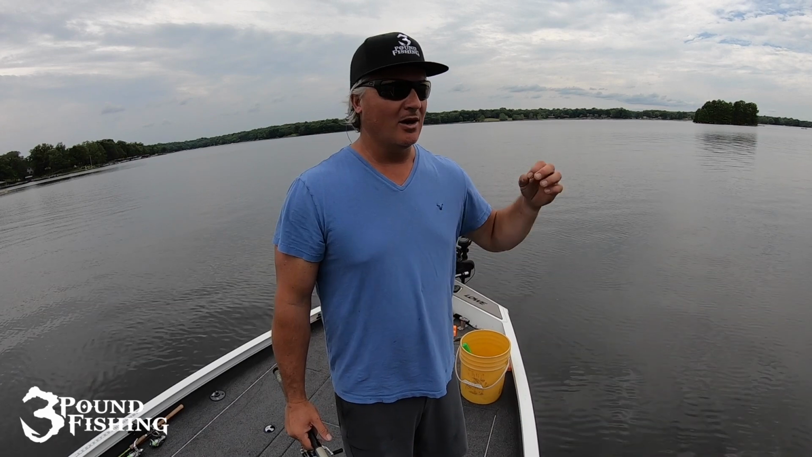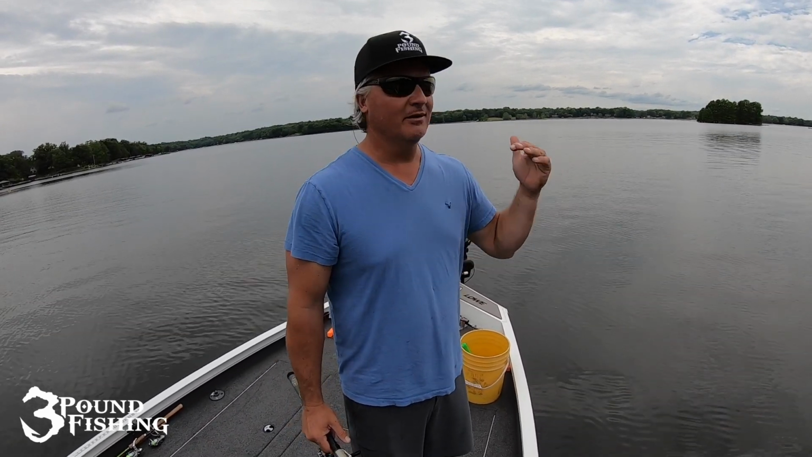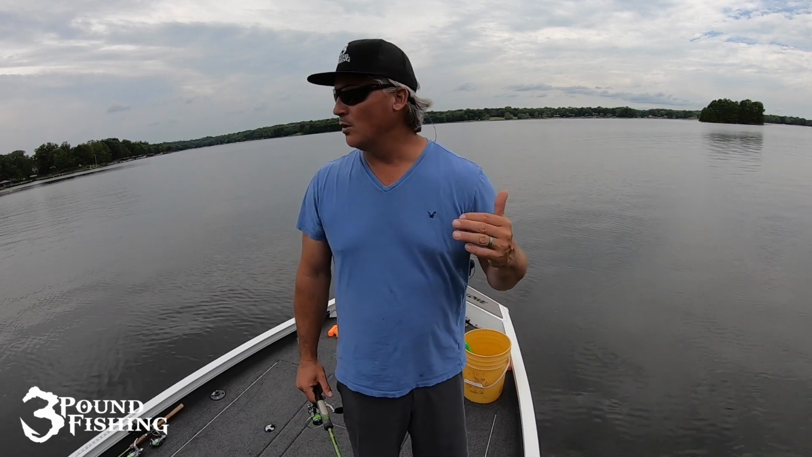But LiveScope on brush piles, and we are going to put some slabs in the boat. It's a calm day out on the water, and I love it.